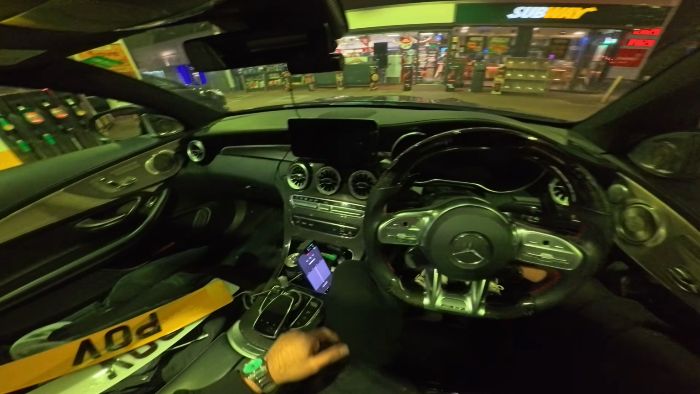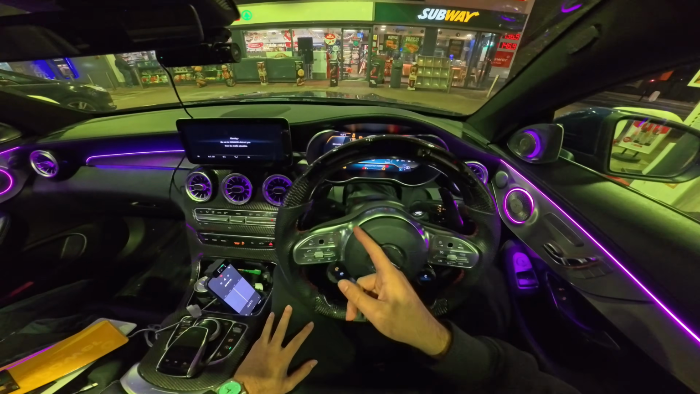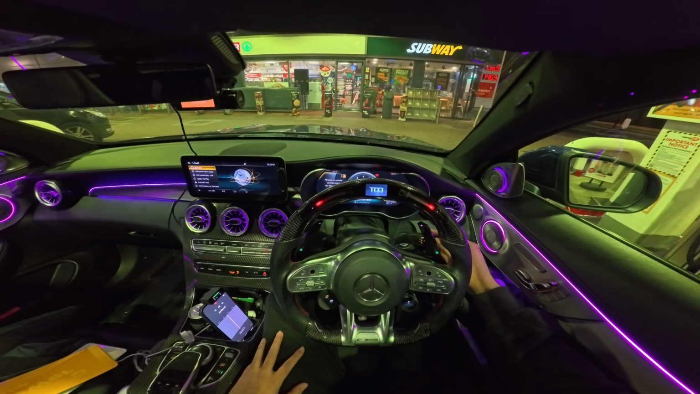All right, so we got a mic connected, so everything's good to go. Hopefully it's connected. Let's type in the password for the car, wait for it to turn on. Boom, there you go.